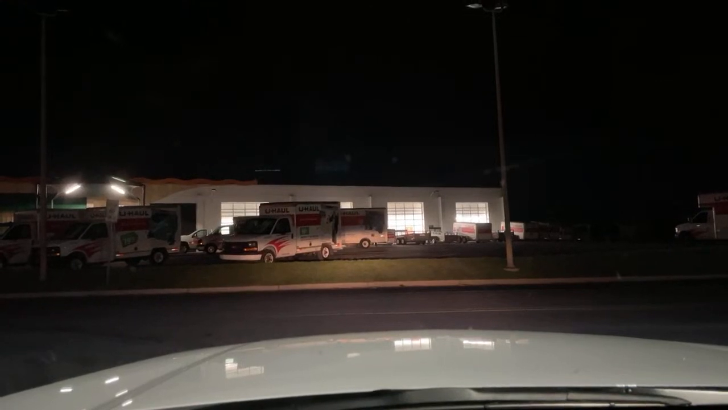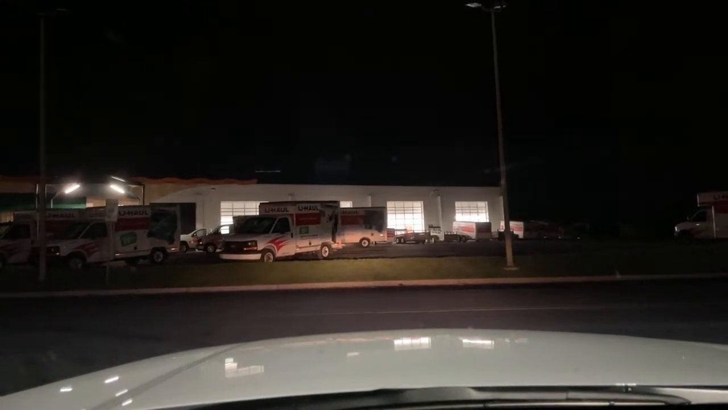Rescue 47, he's doing good. I don't know. There's a guy in a black car sitting next to me. He's still sitting there. I didn't realize there was somebody in there.